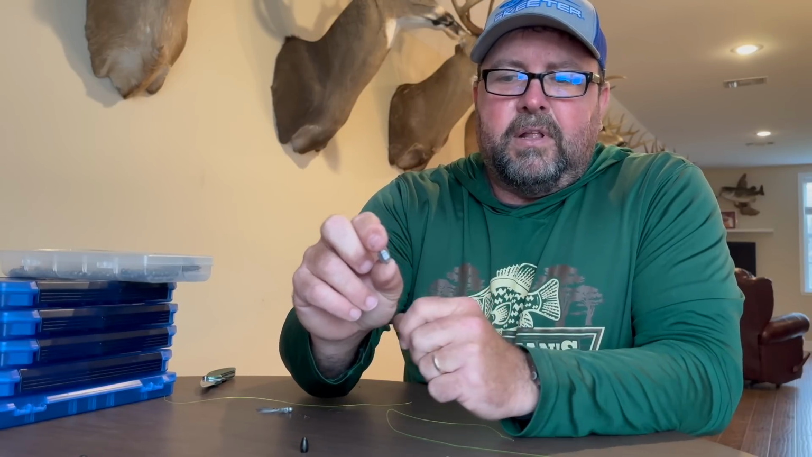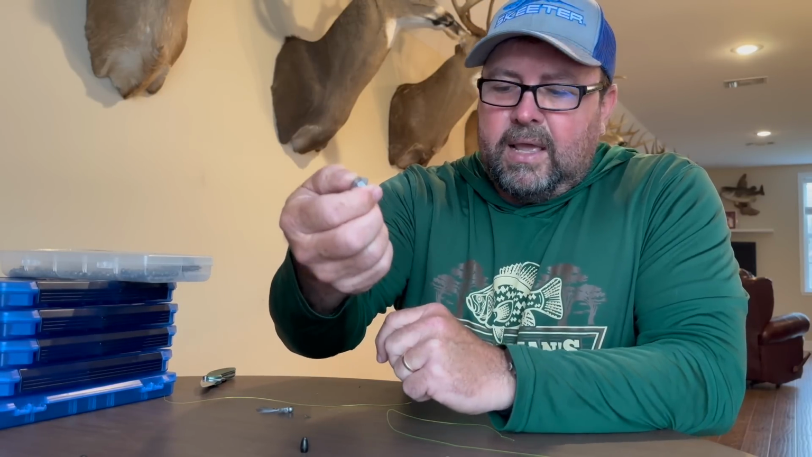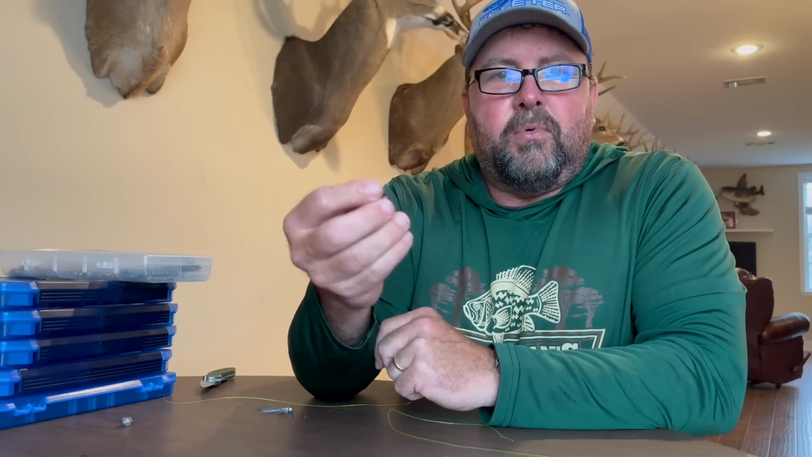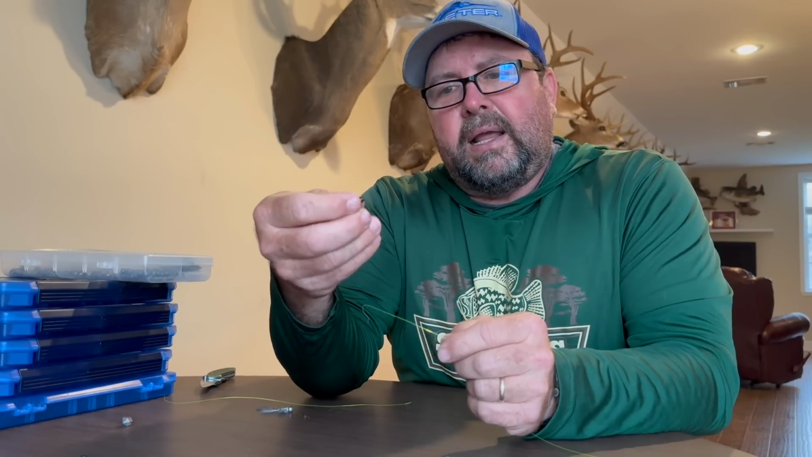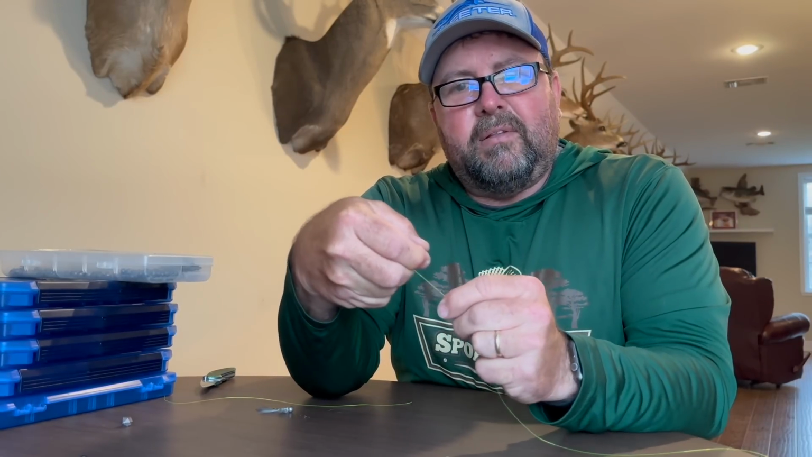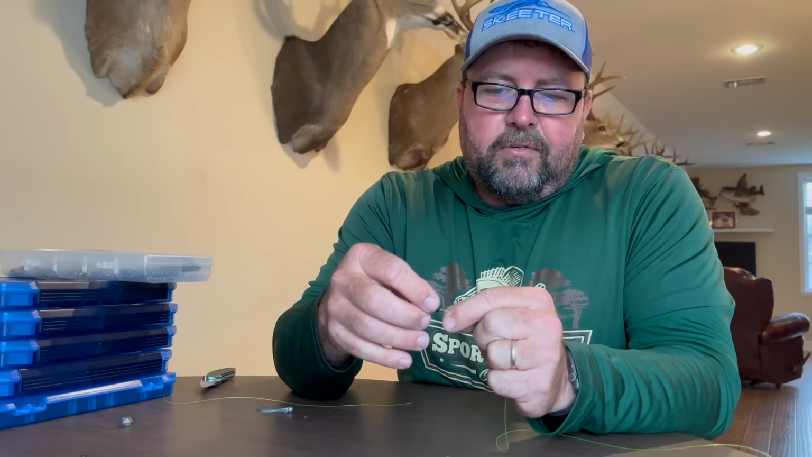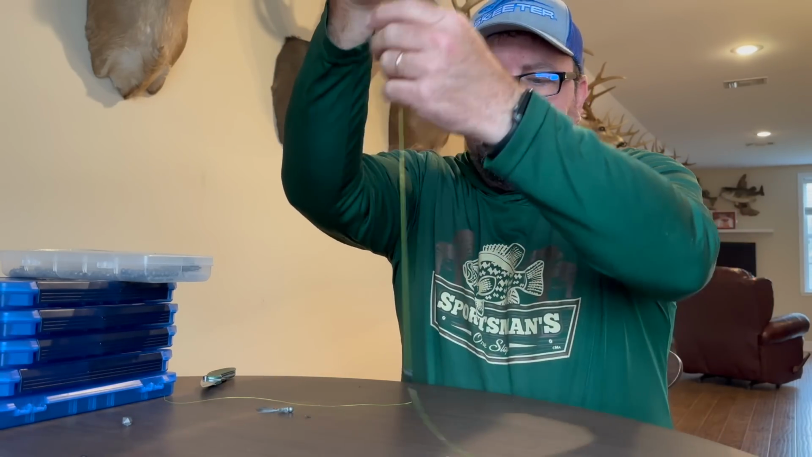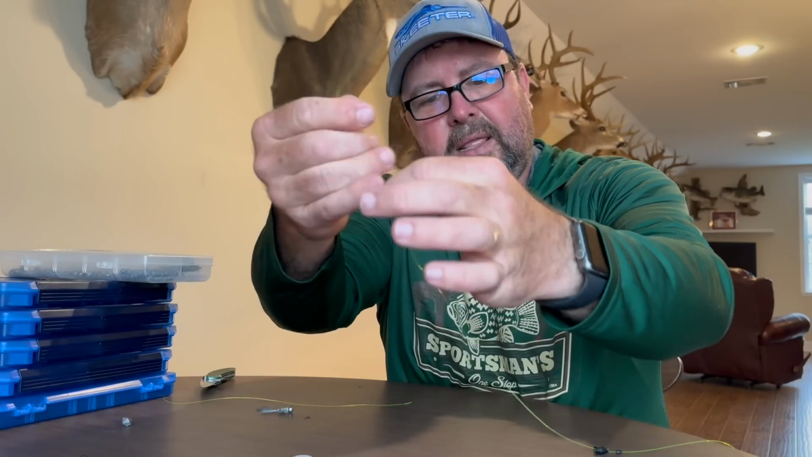And I'm not sure if Country Village has any of these, but that's a good weight. I've used it and I like it. I do like the tungsten because it's a little more compact and I don't have as much trouble seeing my weight anymore. And I like to be able to drop it in with as little noise as possible. Sometimes they're spooky. But I string it on, bring it up to that bobber stopper, and then you add your second bobber stopper. Pull your stopper onto the line, just like that.